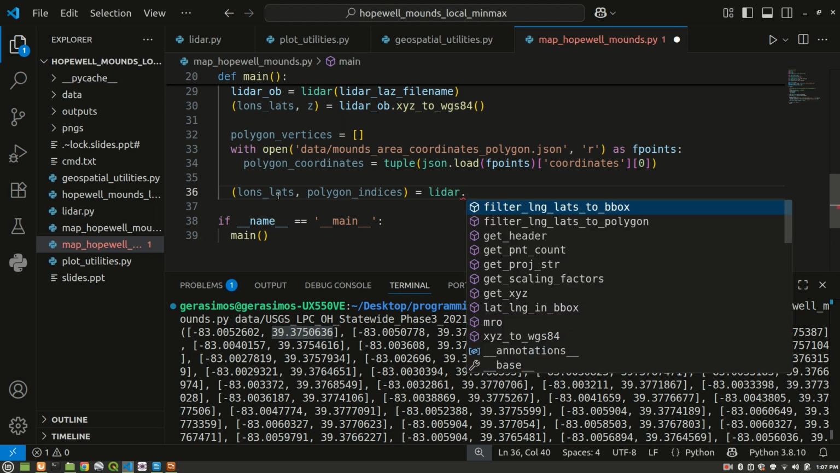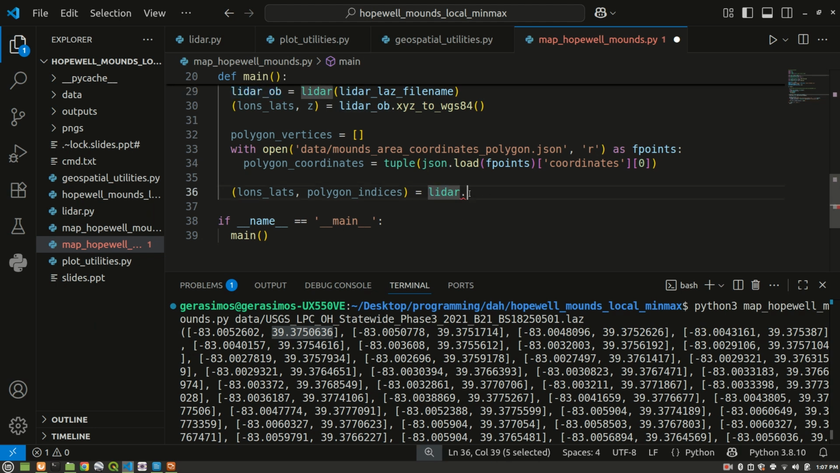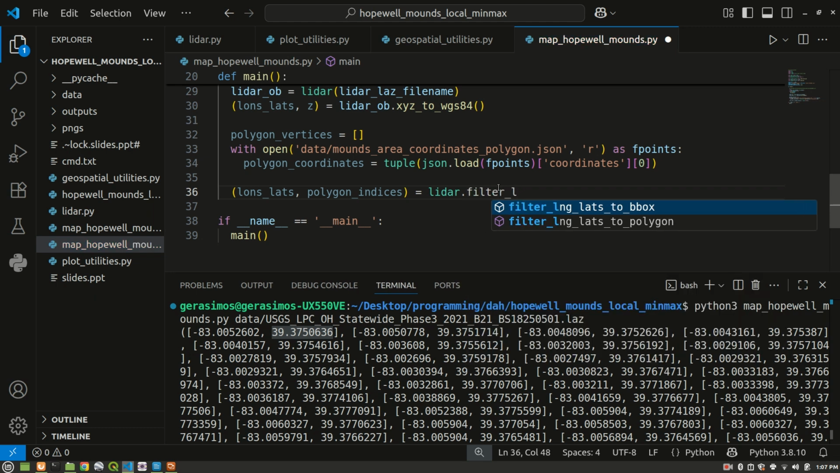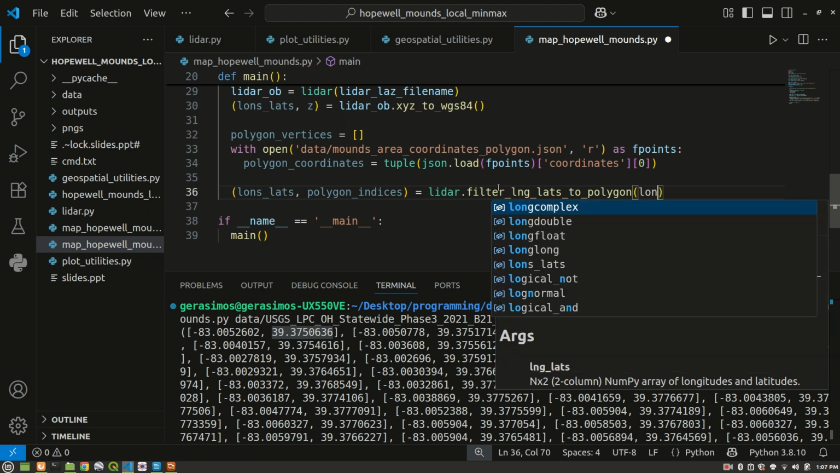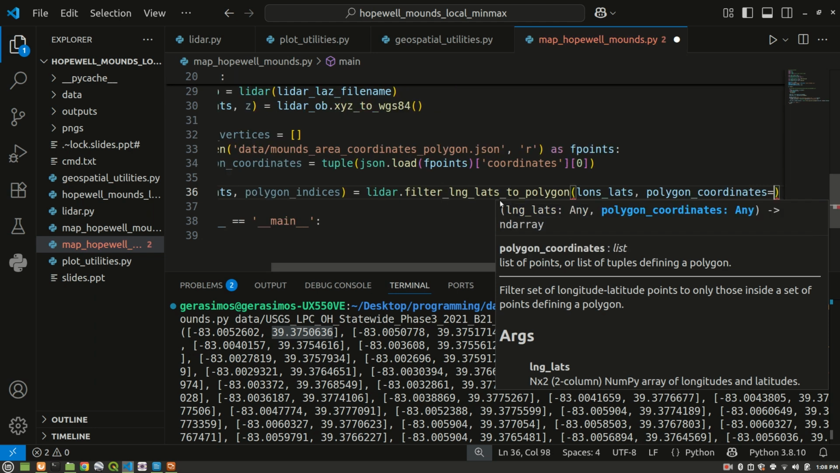This is going to be a static method or class method, because we have the name of the class here. We're not using the Lidar object or instantiating the class. So we're going to call a static method in Lidar called filter lons lats to polygon, and we're going to pass in our lons lats as well as our polygon coordinates that we have up above.